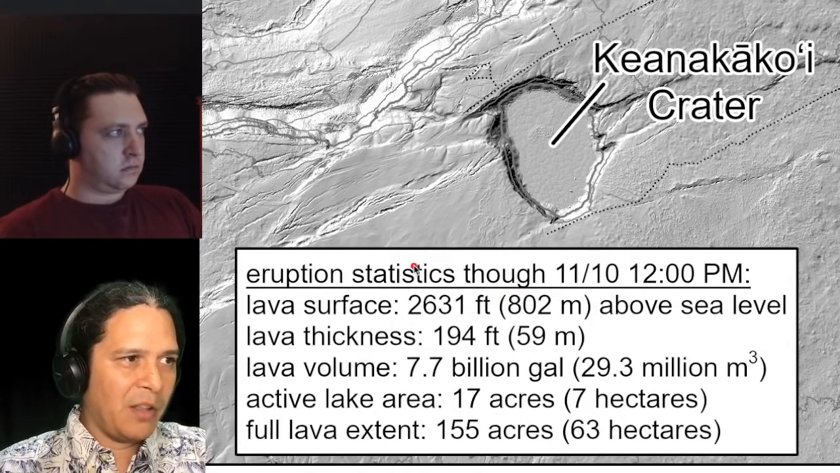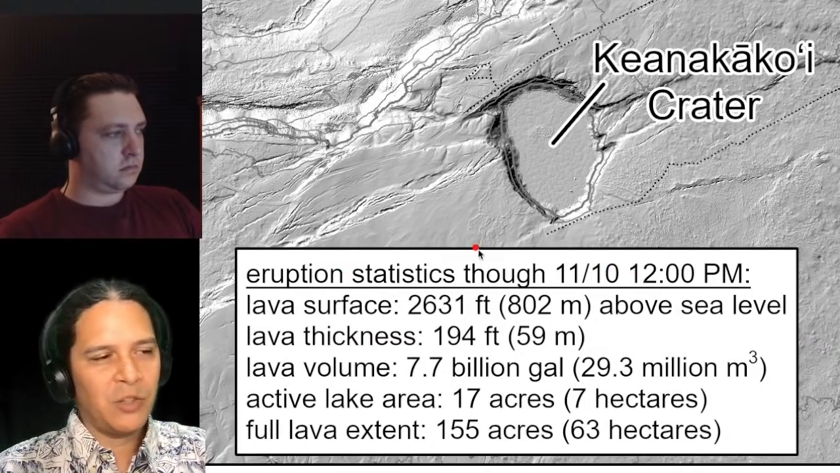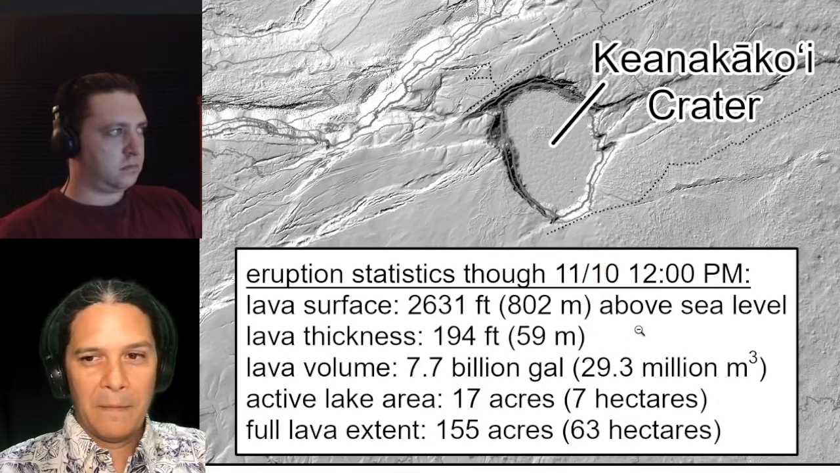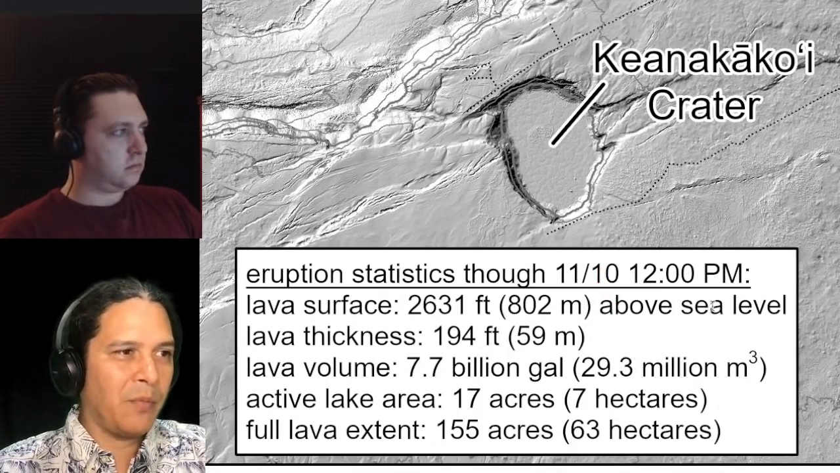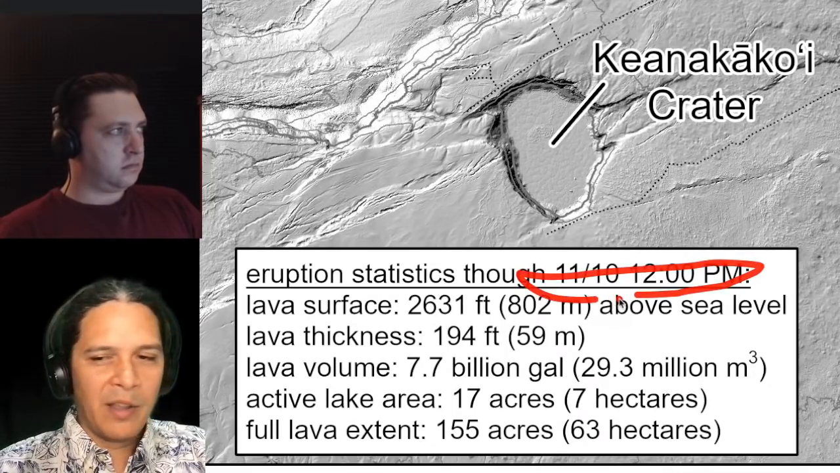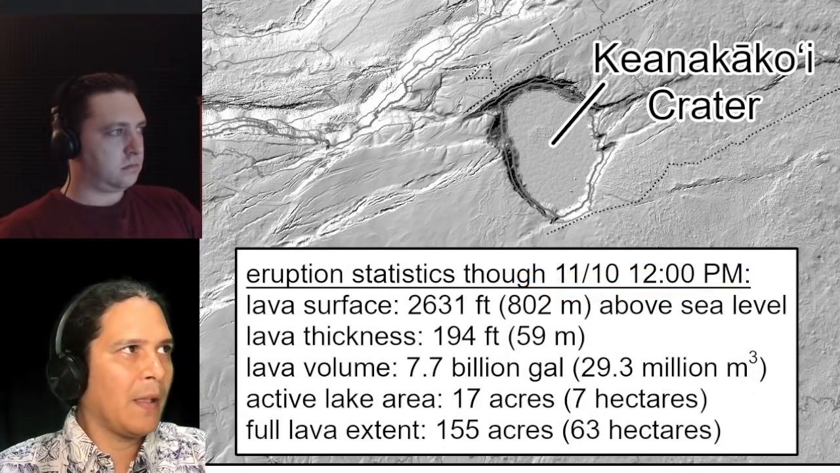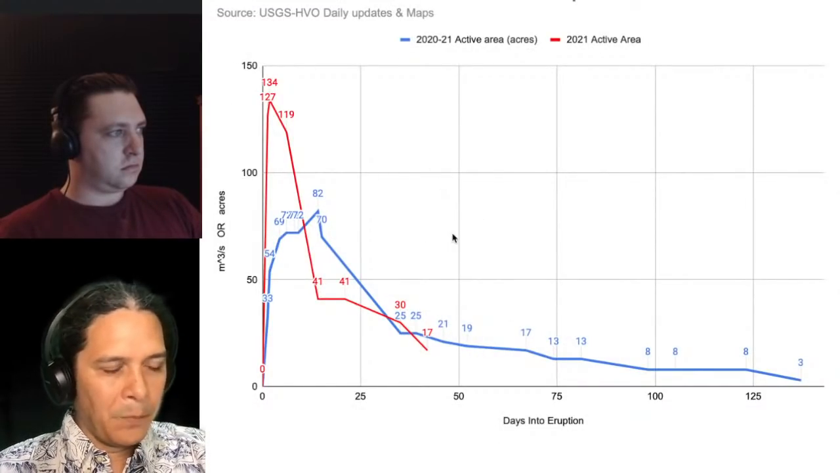So because we're getting these volumes periodically now, we have one from now and we have one from last week, we essentially can subtract the volumes and we can calculate then the difference in volume, and we know how long it's been since the last map timestamp. We can calculate eruption rates from that, and we can compare the rates and the volumes that way. So we'll just update what we did last week a little bit here because we have a little bit more data. There's 2 lines here.